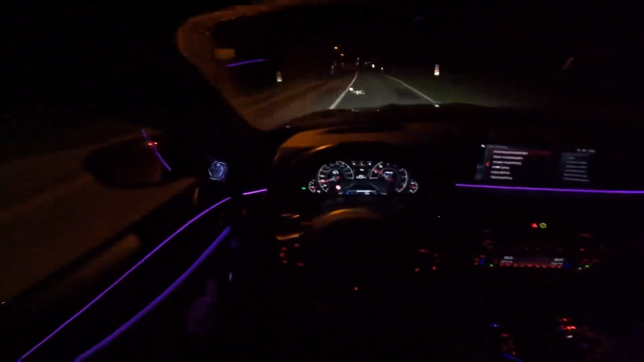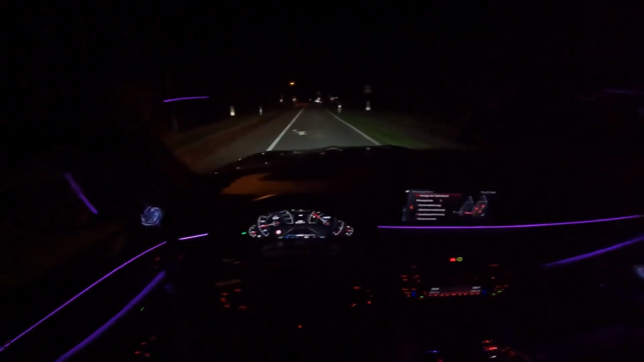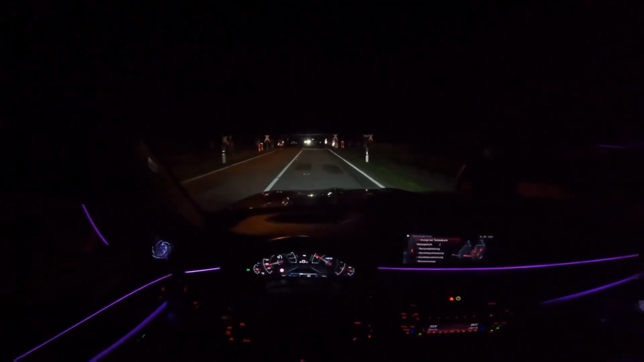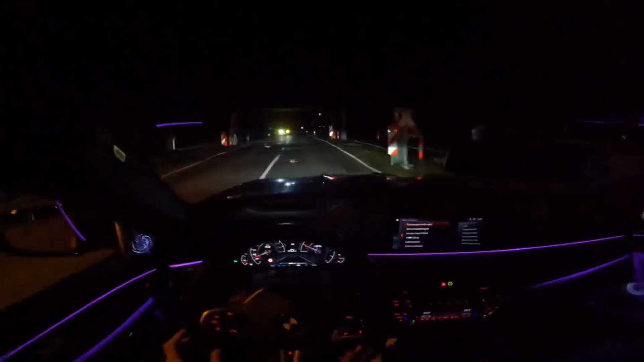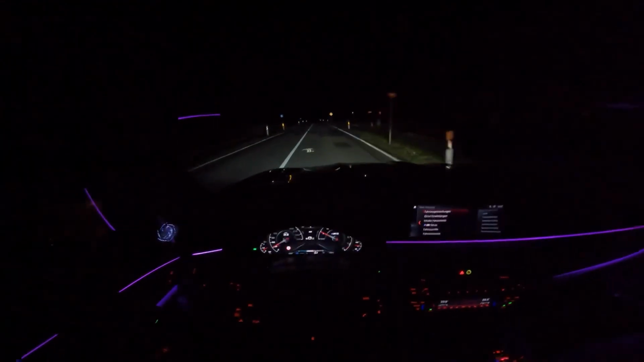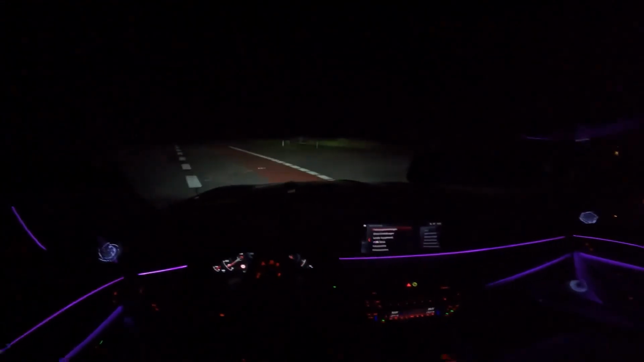Like currently, look, I will now get a massage. Here you can see. It basically has everything you could wish for. This is the perfect daily car, the perfect sports car for the family. That's basically why I went for it, because it's got it all in one.